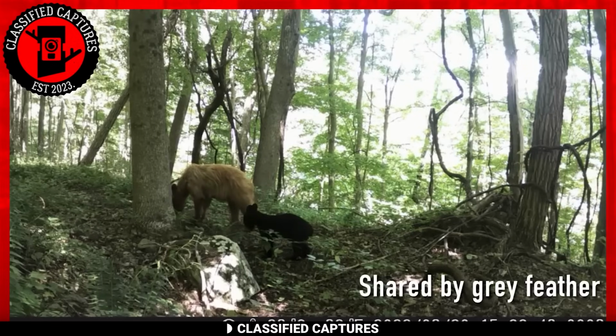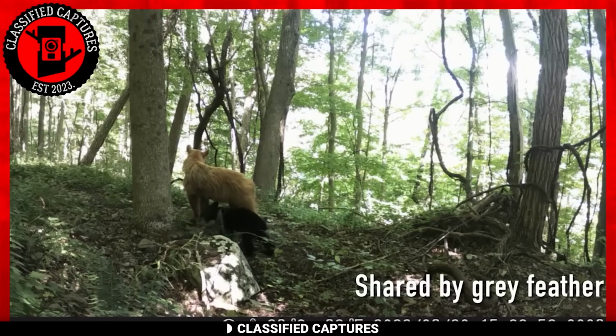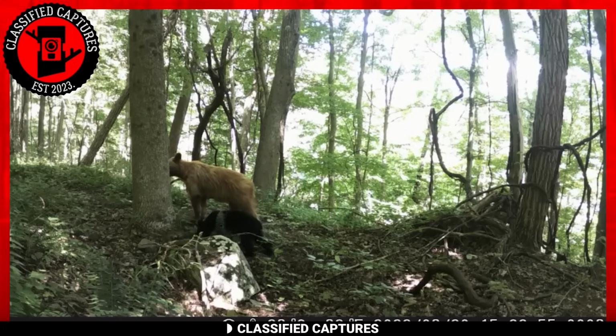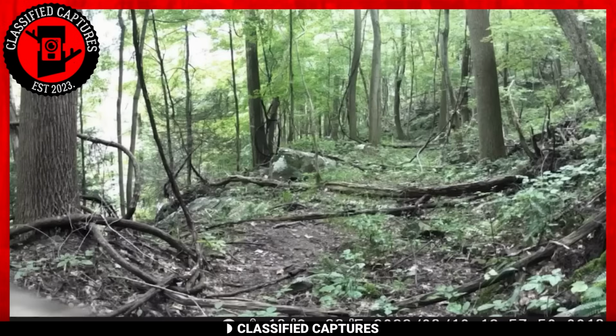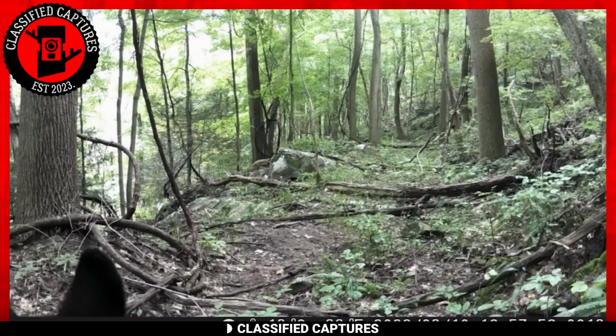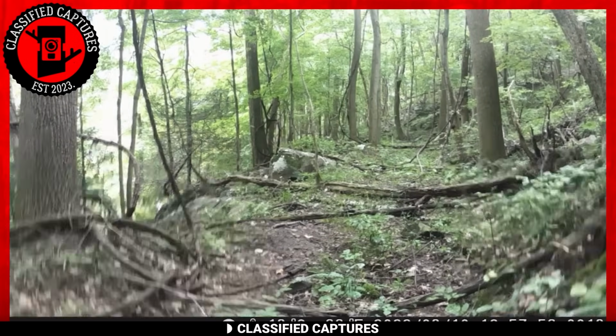Next, we have something cute for you. On second thought, it's only cute if you don't own the Trailcam in the footage. In the footage, we see a curious black bear cub that seems to have stumbled upon a Trailcam in the forest. This little guy had no idea what to make of this strange alien object and, like any curious youngster, decided to give it a good inspection.